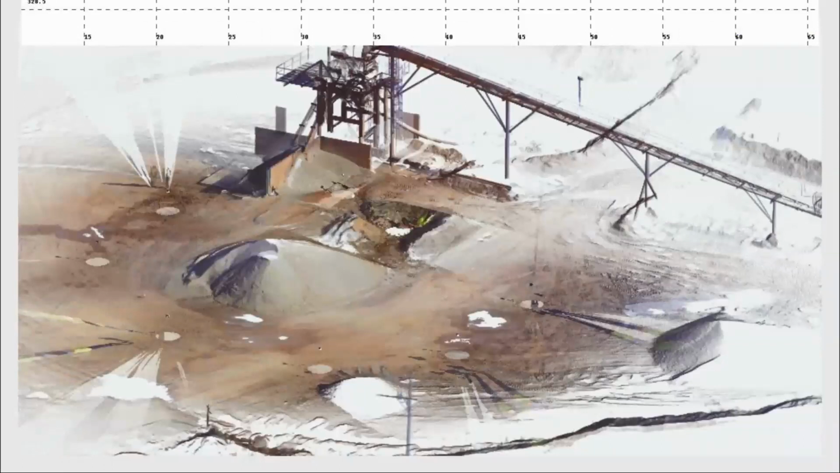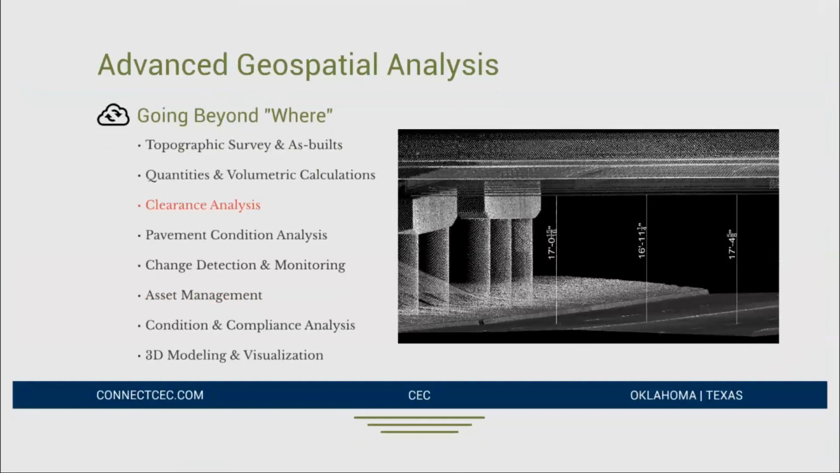Here's just another screenshot, talking about quantities, things like stockpiles. If you have a giant pile of sand and you are a conventional surveyor, the last thing you want to do is try to climb to the top of that pile of sand to get a GPS shot. So being able to use laser scanning to capture stockpiles in very, very high detail leads to more defined and much more accurate quantity numbers.